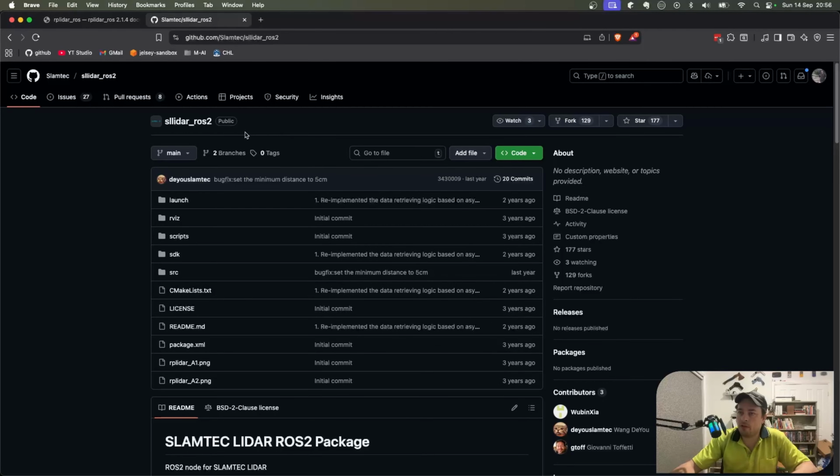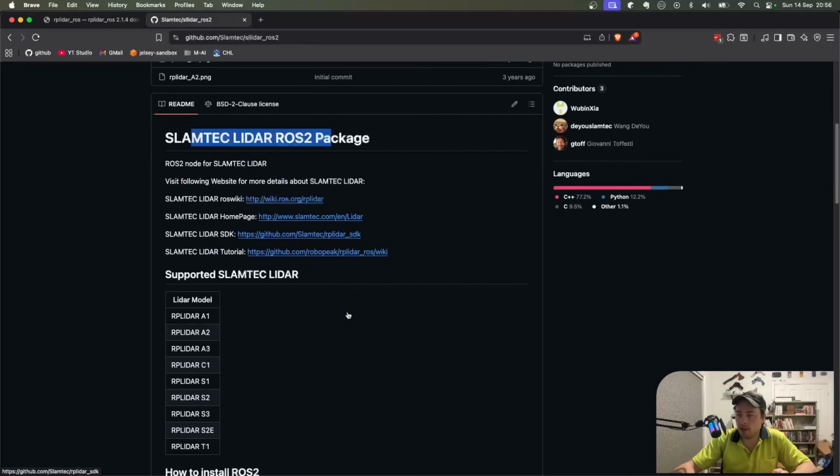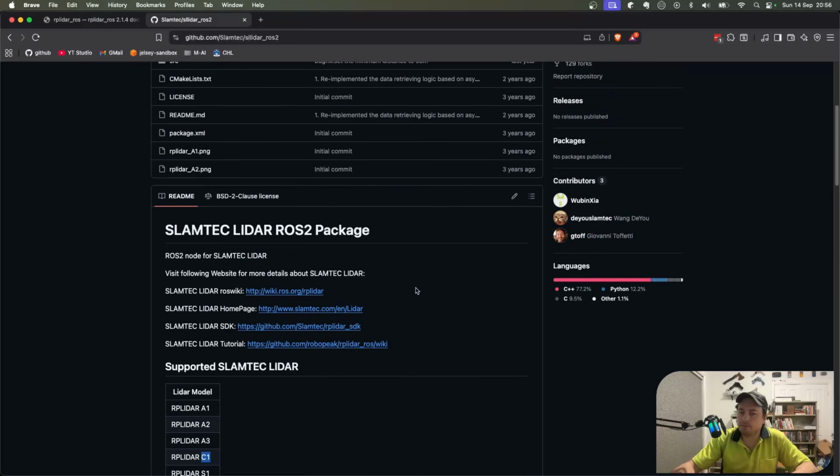The second package that I found is called sllidar ROS2 from Slamtech, and after a bit more digging I found out that the RPLIDAR package was built for ROS1, and then they added in a branch for ROS2, but that seems like it's not on GitHub anymore, whereas this package here was built specifically for ROS2, so I figured my chances might be better here. It does list my C1 as a supported model.